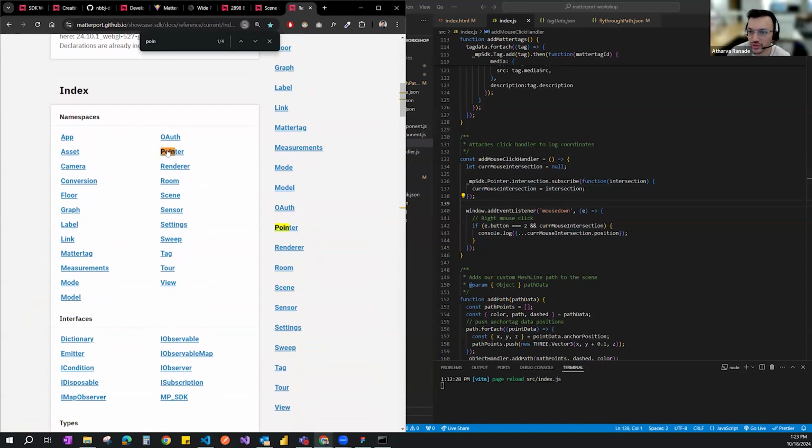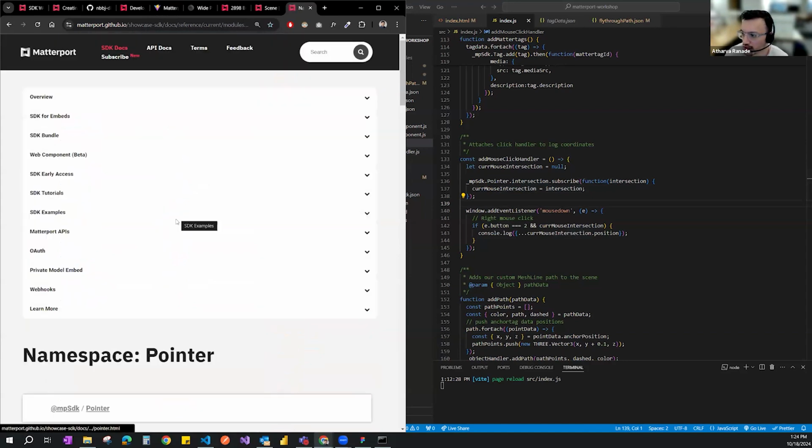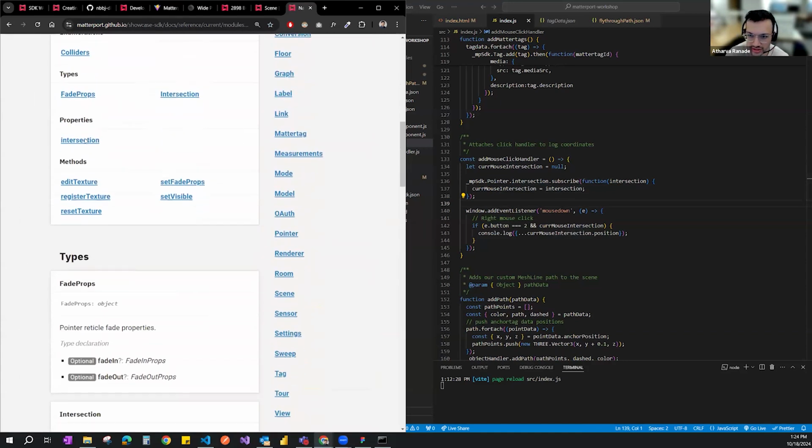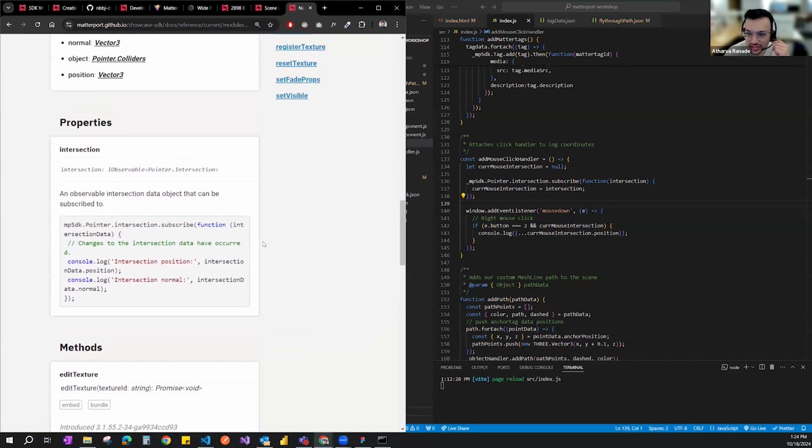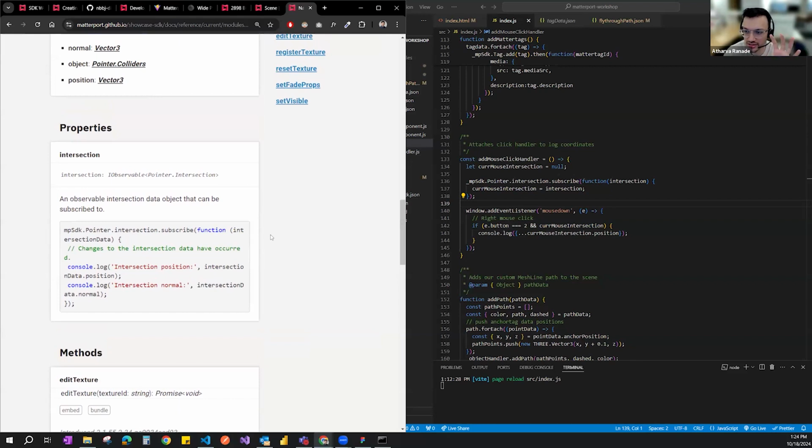Yep, there. So we go to pointer, and then in that, we're specifically going to the intersection. There's not many commands, but the only property for this is intersection, which says intersection of data object that can be subscribed to. Subscribing is the language that Matterport uses, which says to embed or get the information out of the Matterport scan that we have.